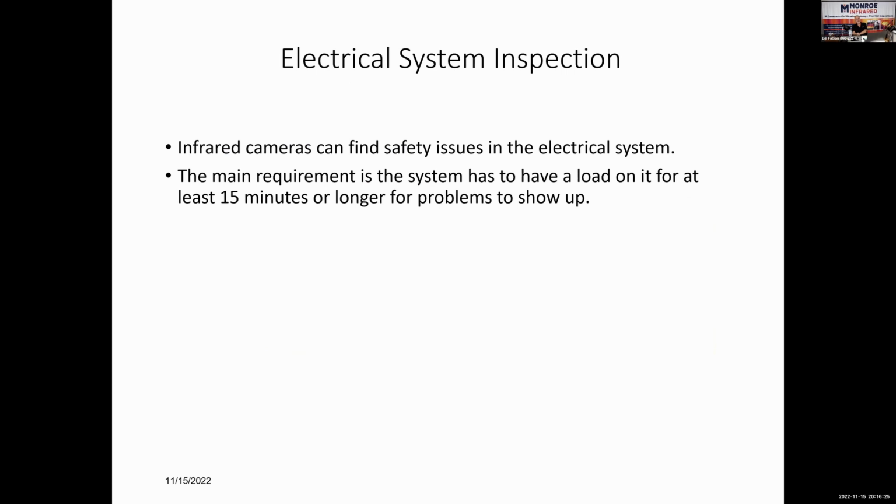And again, infrared cameras find safety issues. There's been many times, and hopefully I'll show you a couple. It's been a while since I looked at this PowerPoint, but you've got to have load on the electrical system, and it's got to be loaded for at least 15 minutes or longer. So as you're going through the house, take your infrared camera with you, but as you go through the living room, the dining room, the bedrooms and everywhere, turn on every light in the house. Every exhaust fan, ceiling fan, dryer, anything and everything you can turn on.